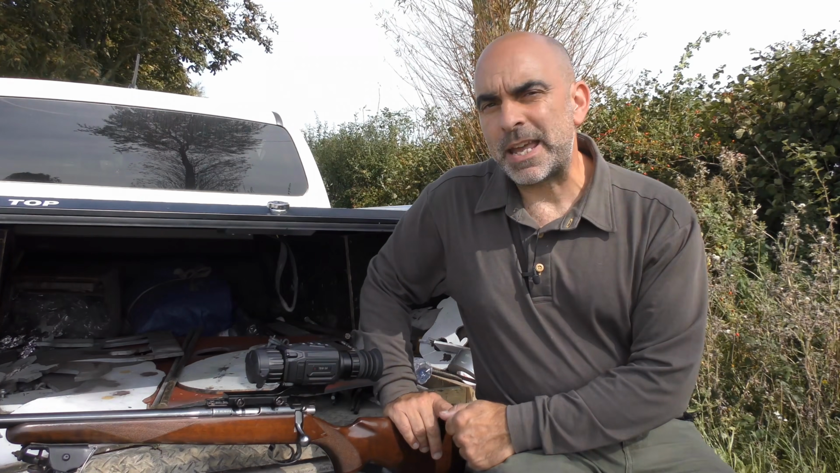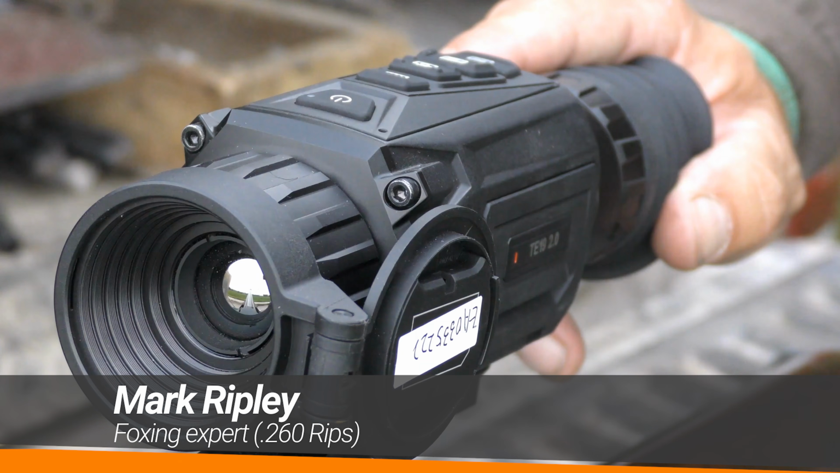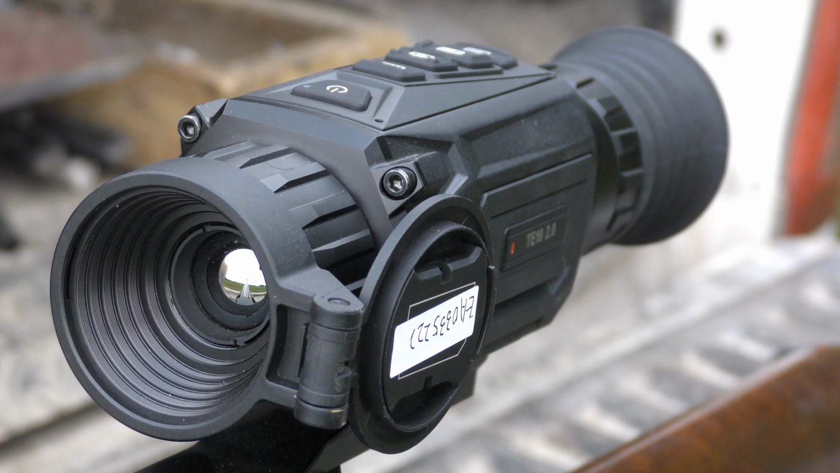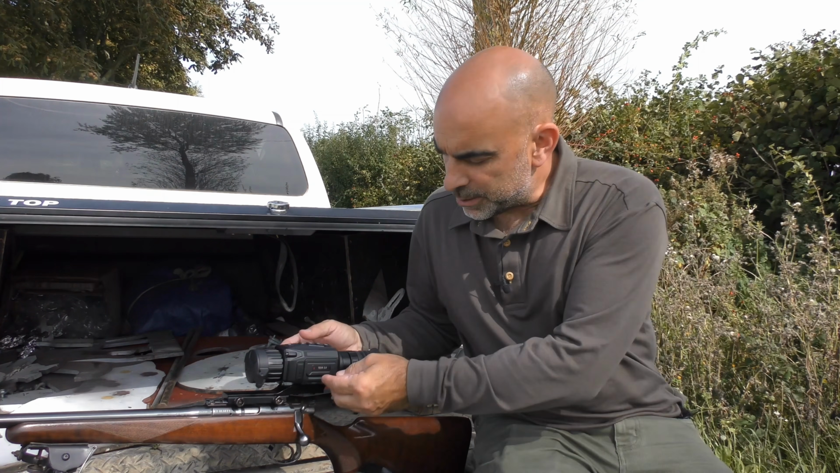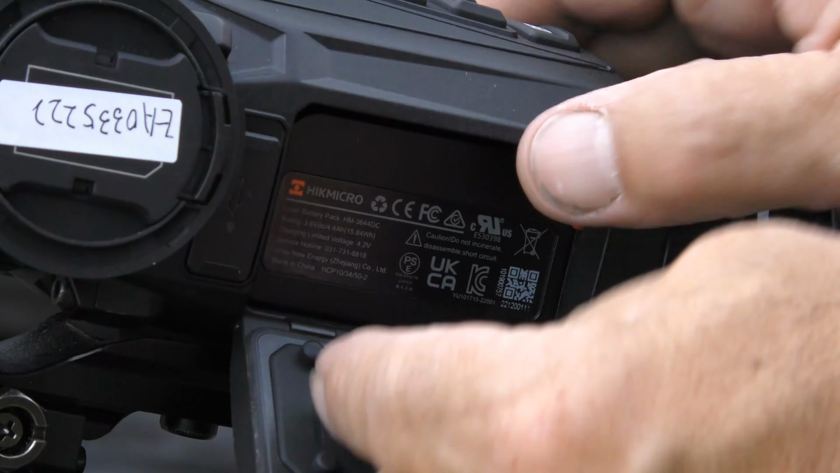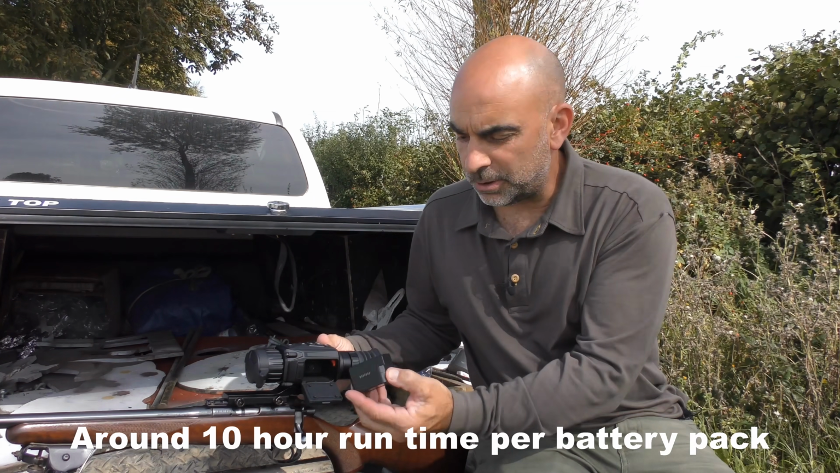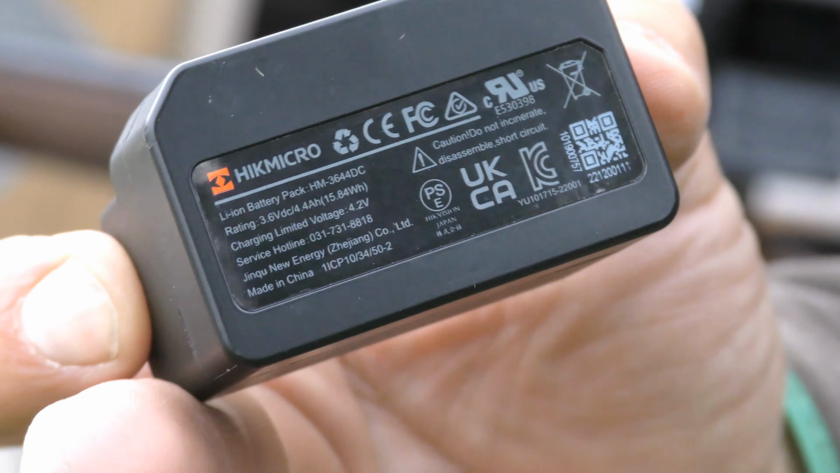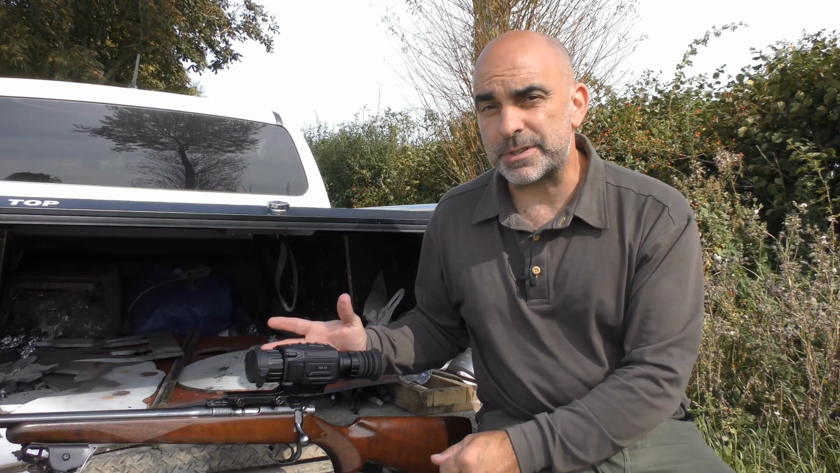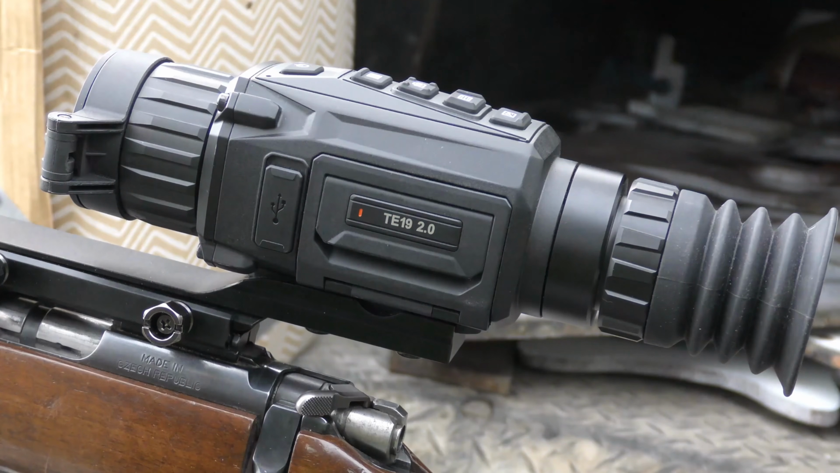This evening I'm going to be out after a few rabbits, and I'm taking out the HIKMICRO Thunder. This is the new improved version 2 of the original Thunder. As you can see, there are a few subtle differences, such as the battery. This one comes with a small internal battery rather than the 18650, which just pops out like so. And it comes with 2 of these rechargeable batteries, so a couple of them is going to give you a good night's shooting.